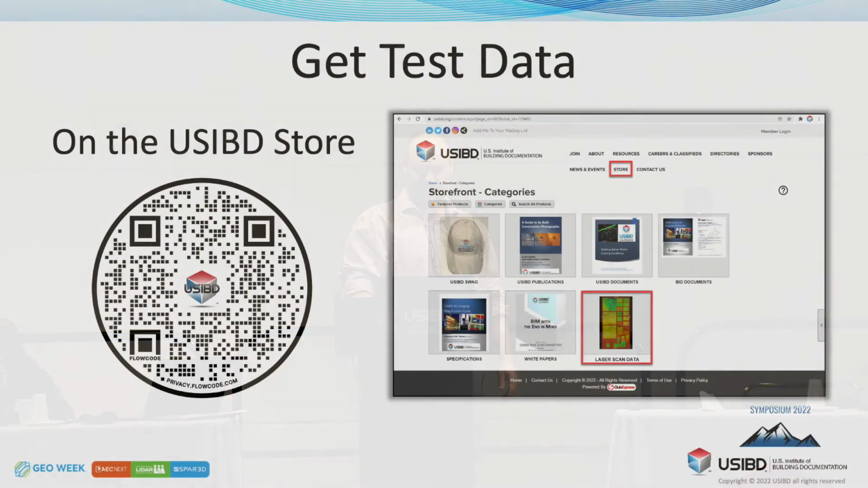Just to follow that up, our intent is to make this data available to you. We're in the process of saving it out, and we're going to put it on the USIBD store. It will be available for purchase. If you're a USIBD member, you'll get your USIBD discount, so members and non-members alike can access this data.